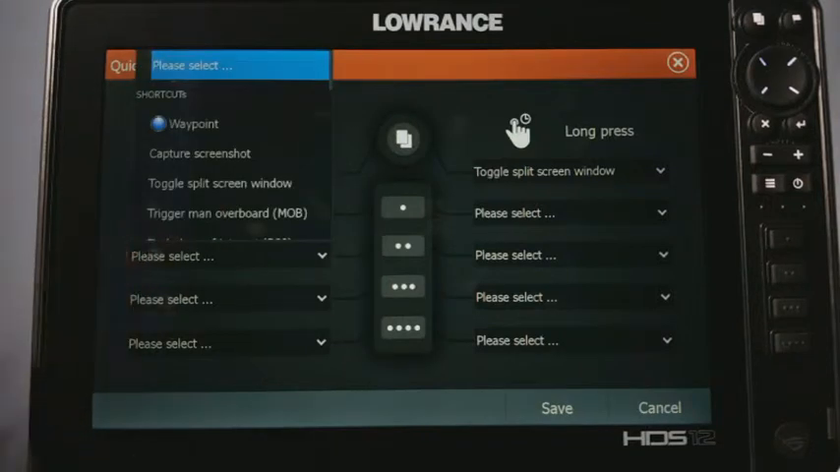Now let's go to the next one. As we go through here, I'm going to explain them. The next one down is going to be a screen capture. That's just doing a quick screenshot, which is sometimes important if you want to take a picture of a really nice image of fish, or you need to take an image of your settings because you need to send them to somebody, or send them in to Lowrance themselves to view.